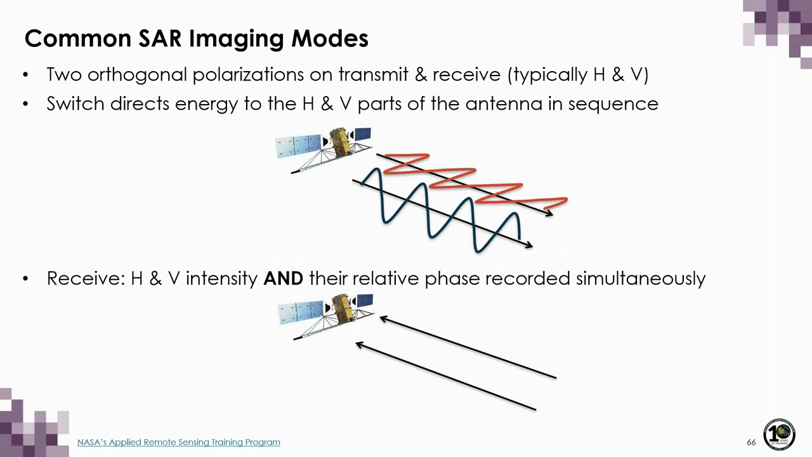Polarimetric or quad-pol radar requires the transmission and reception of two orthogonal polarizations, which are typically linear horizontal and linear vertical. To do this, a switch directs energy to the horizontal and vertical parts of the antenna in sequence, and the horizontal and vertical are received simultaneously. For this to be fully polarimetric, the relative phase differences are also recorded. So again, this is equivalent to capturing all four single polarizations together, as well as their relative phases.